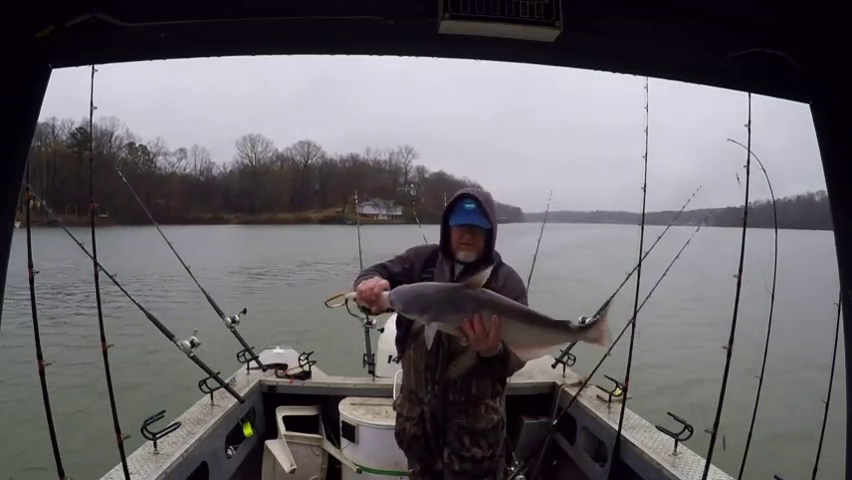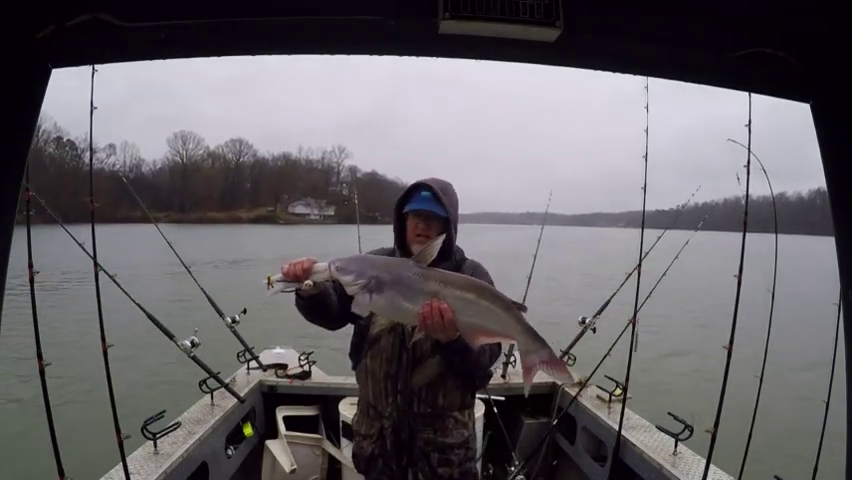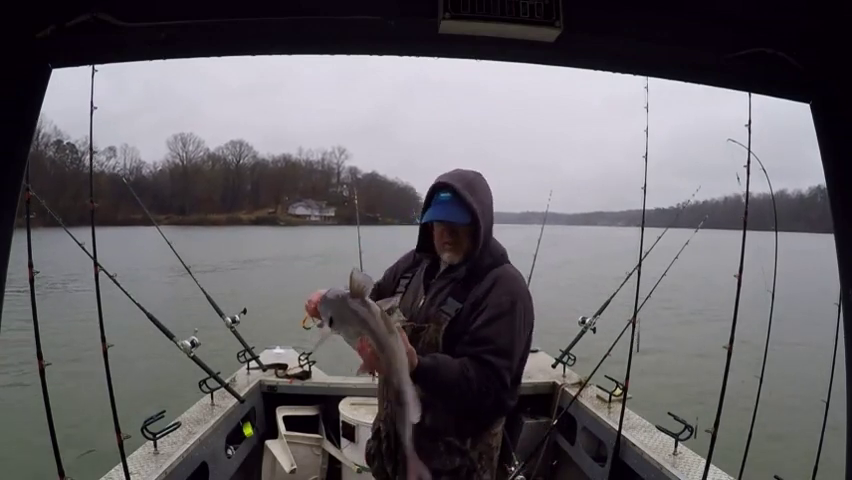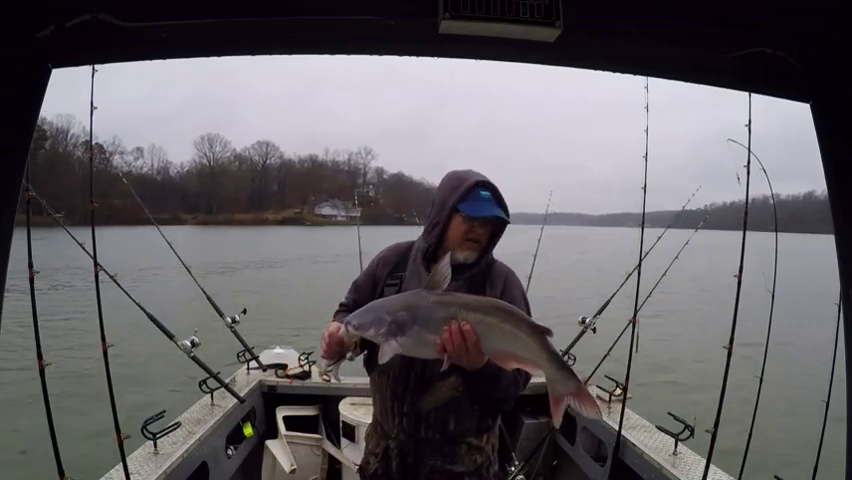Another little fat, healthy blue. Nice little blue right there, nice and healthy. You can put that little thing on the grill, that'd be some good eating for sure. Alright, we're gonna go ahead and turn her loose. We'll go ahead and throw that lines out a little bit longer, see if we can catch a few more fish.